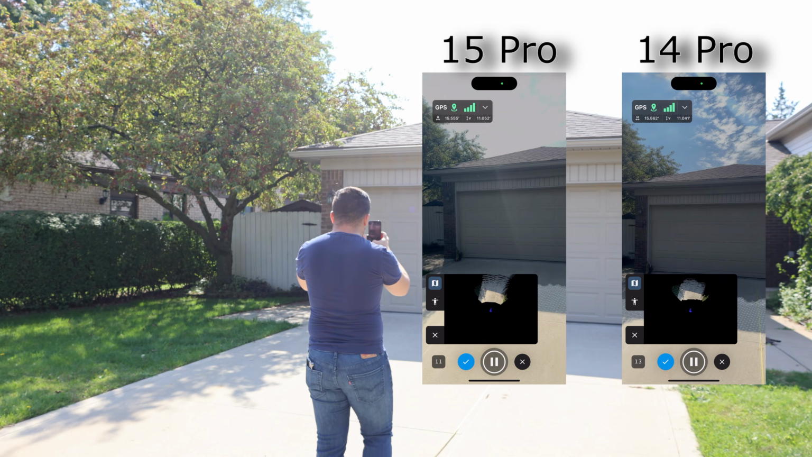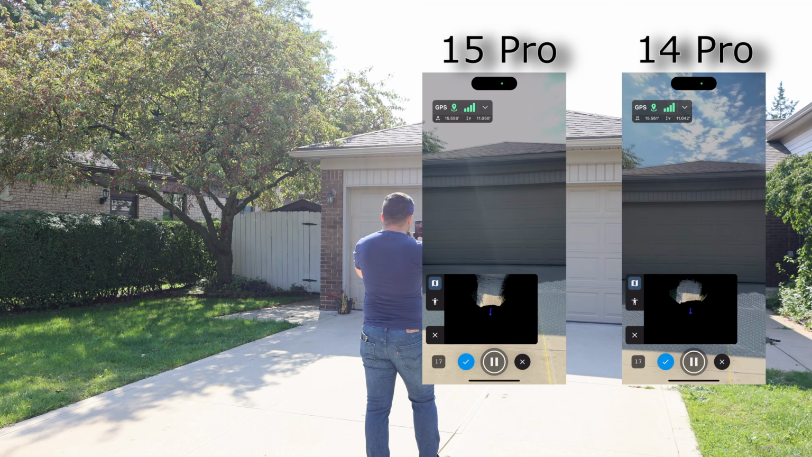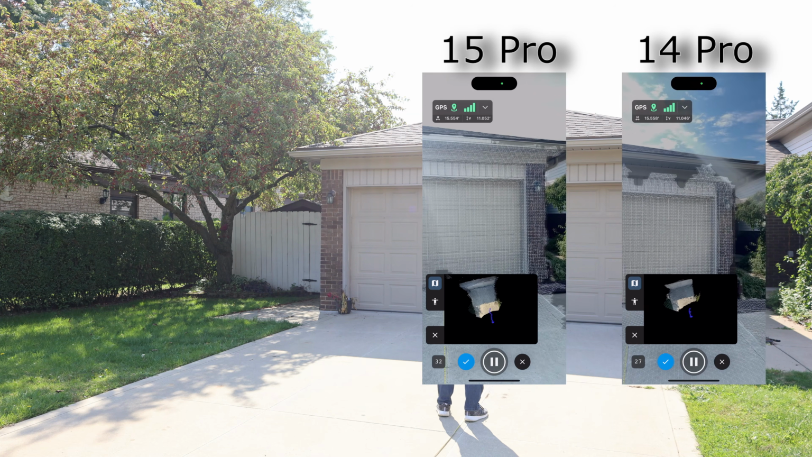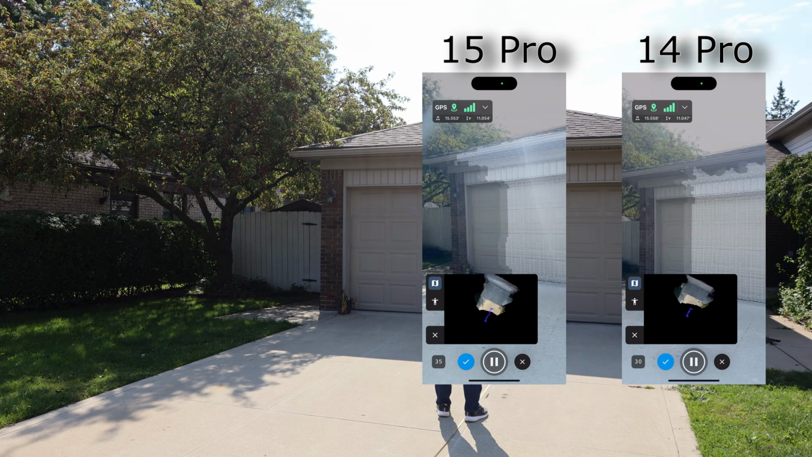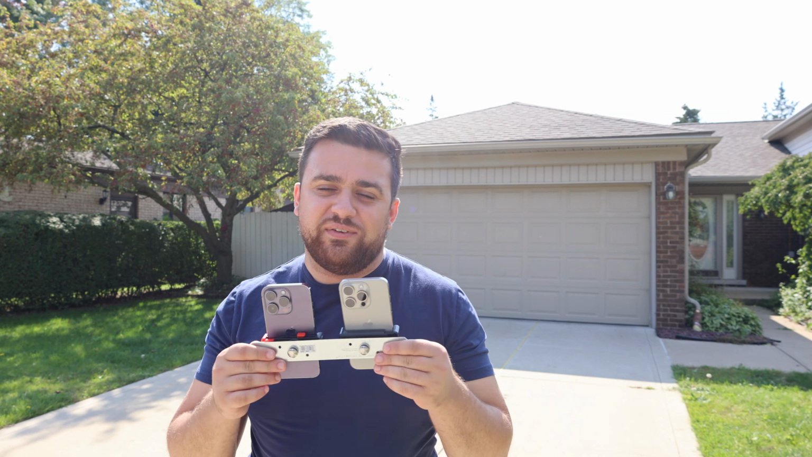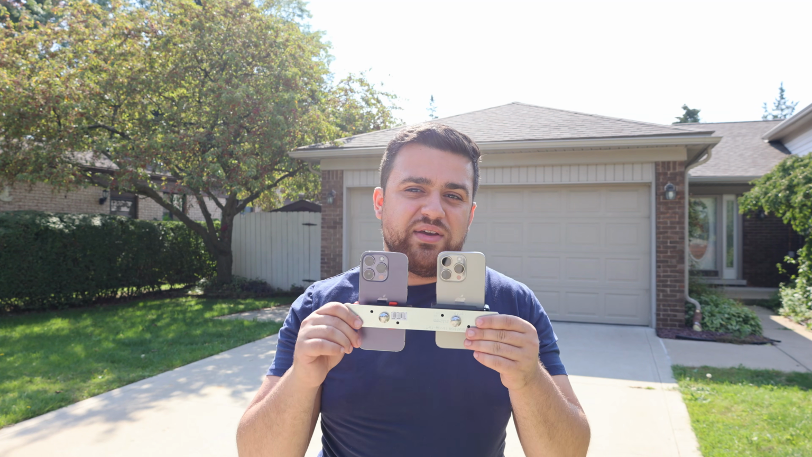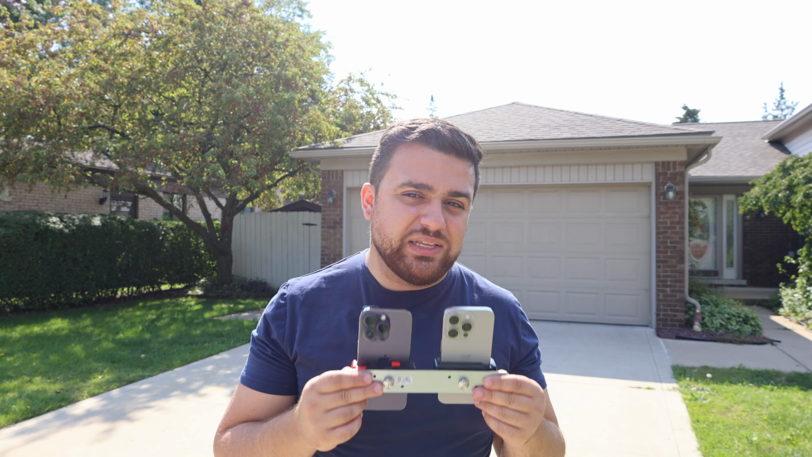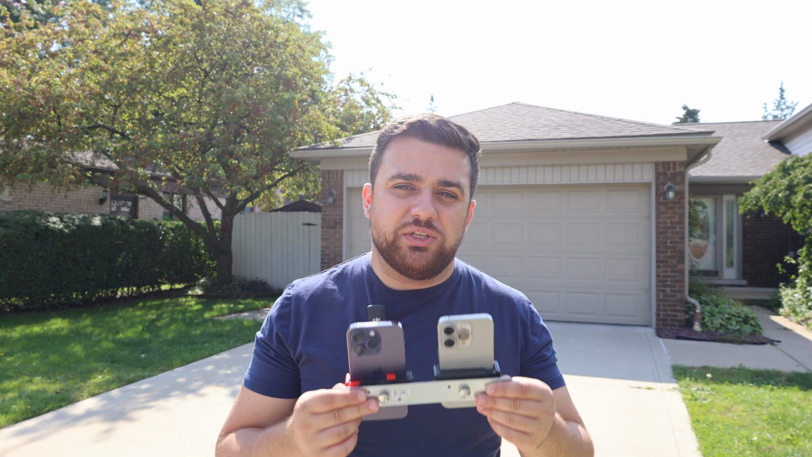Here we go, we are walking towards the garage. They're both creeping up, and it looks like they both pick up at the same time. Yep, and that was at the 15-foot mark. So I can comfortably say that both LiDAR sensors on the 15 Pro and the 14 Pro have a 4.5 to 5 meter range. The iPhone 15 Pro has a denser point cloud when using the LiDAR sensor in comparison to the 14 Pro.